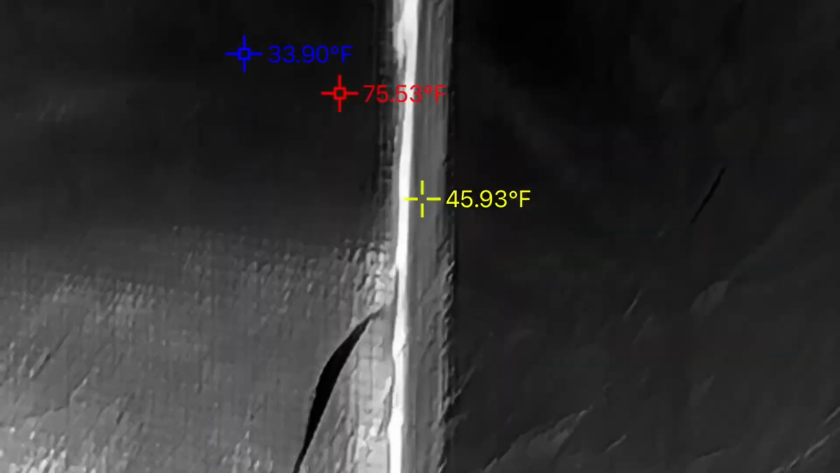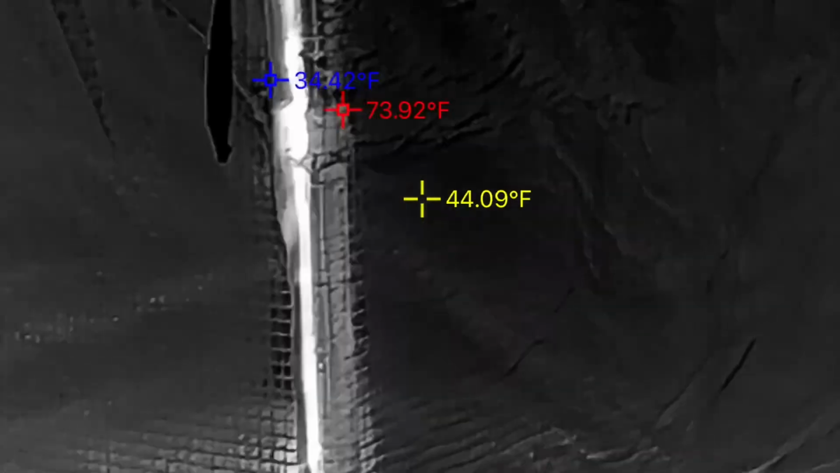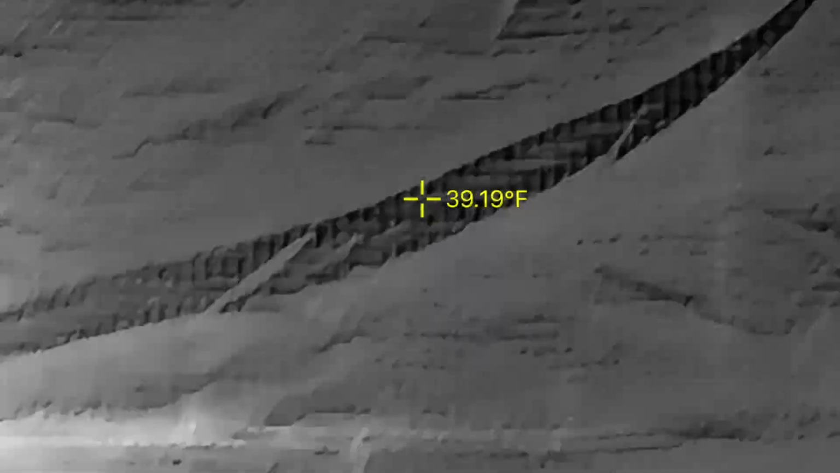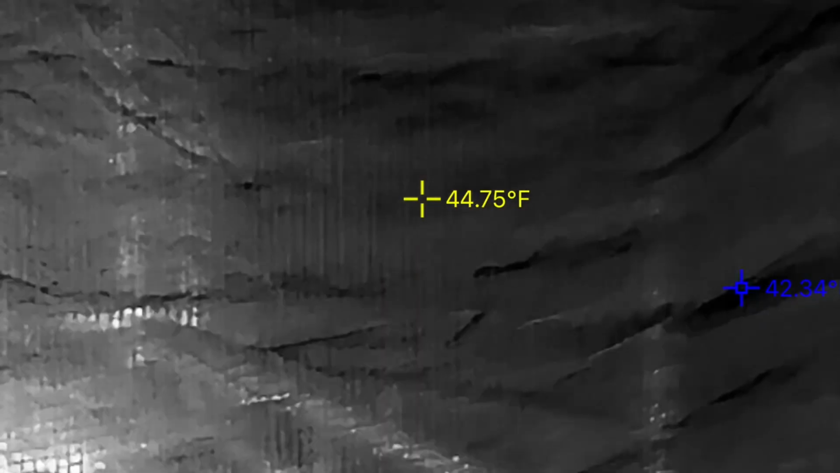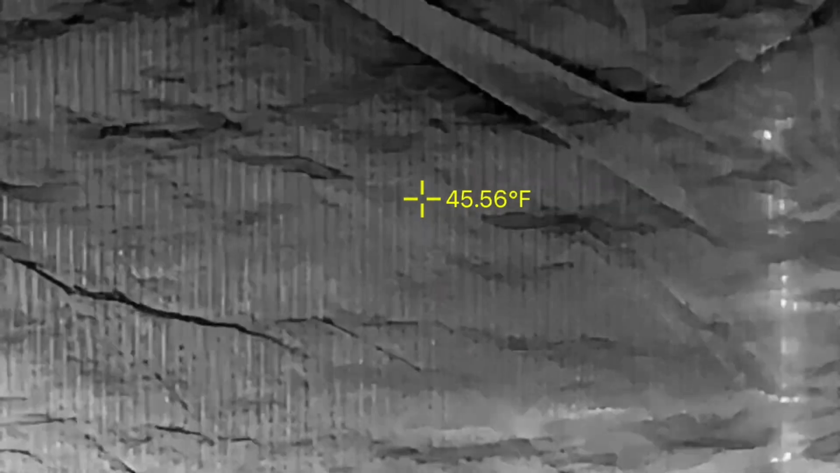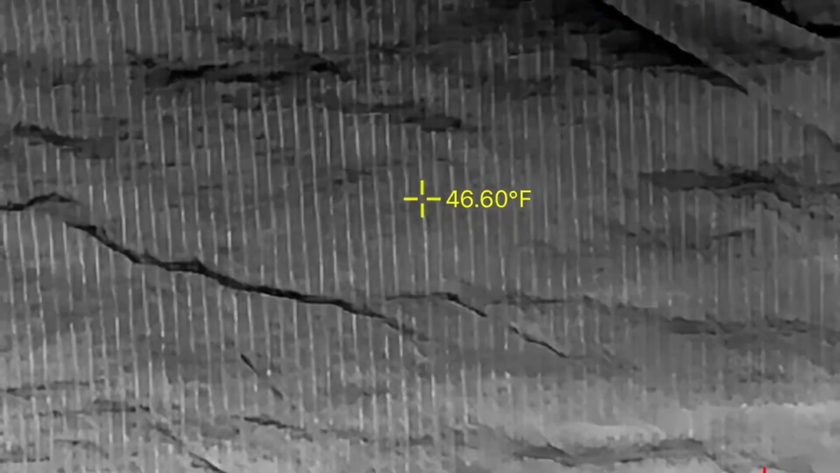Let's go ahead and take another quick look though at the greenhouse, which is the main subject here. We can see this is again white hot, so the exterior of the greenhouse being black because it's quite cold. Let's pay attention to the temperature reading though. So the yellow marker on your screen, which is where I am holding centered, we see about 45, 46 degrees, which is still about 20 degrees warmer than the feels like temperature.